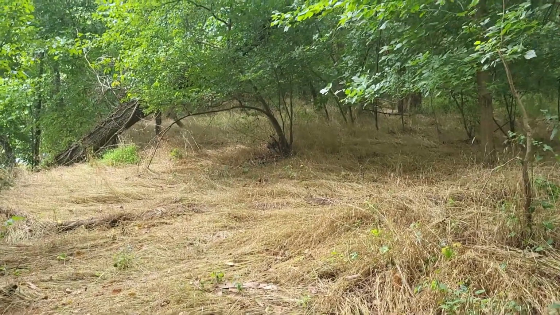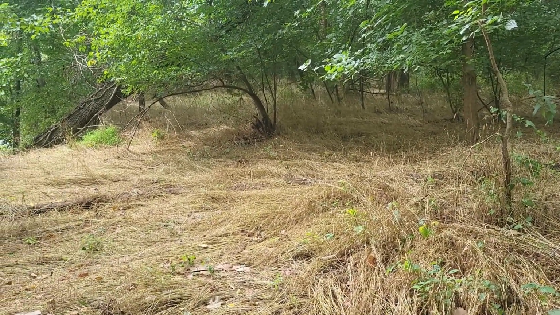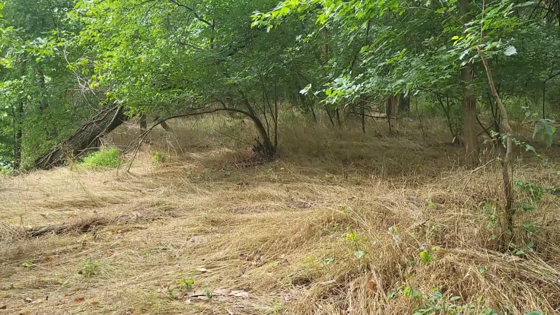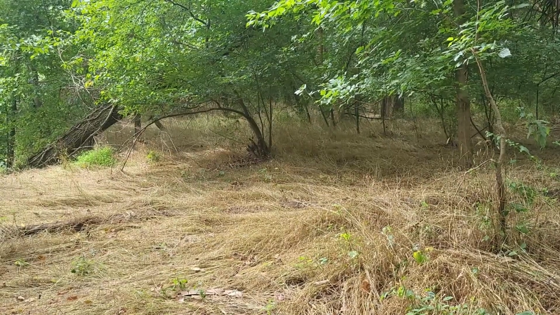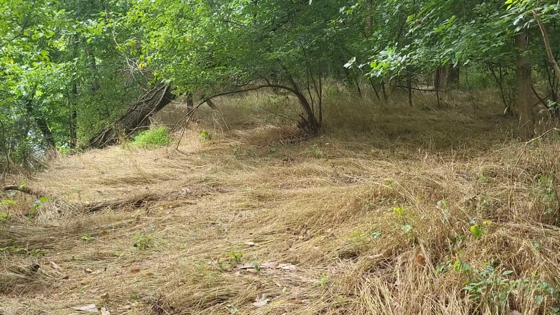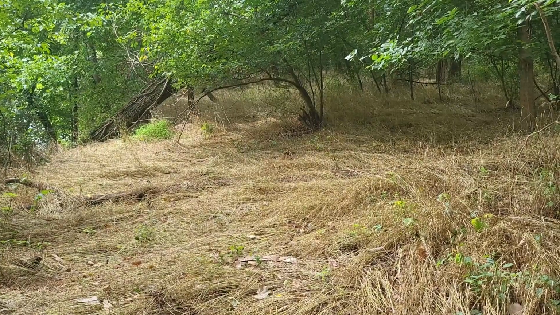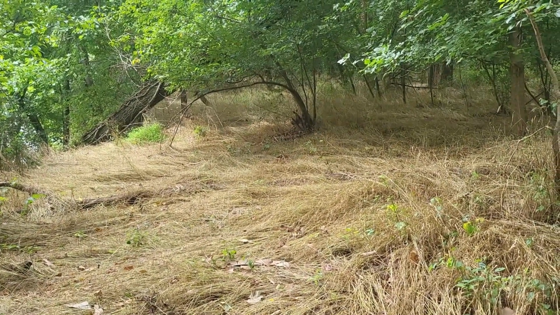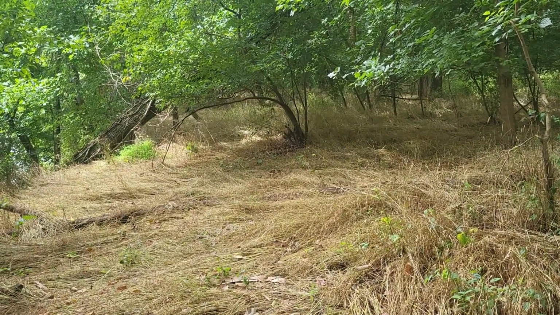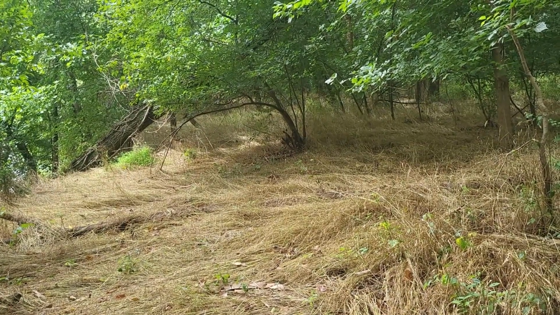We're down here along the river bottom. If you were watching the videos back in the spring of the year, this grass was up almost to my chest, all the way down along the river bottom. Now it's pretty much all died off and laid down. It's funny to watch the videos and just see how the area's changed over the course of a month or 2 months or 3 months.